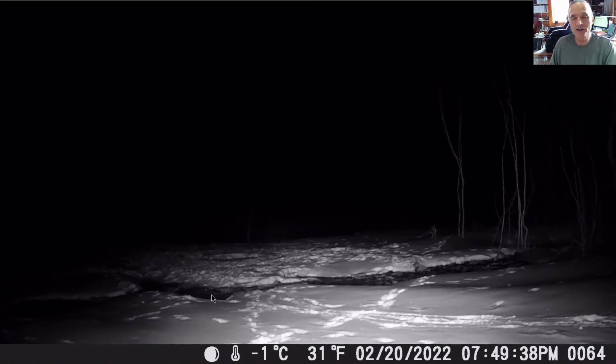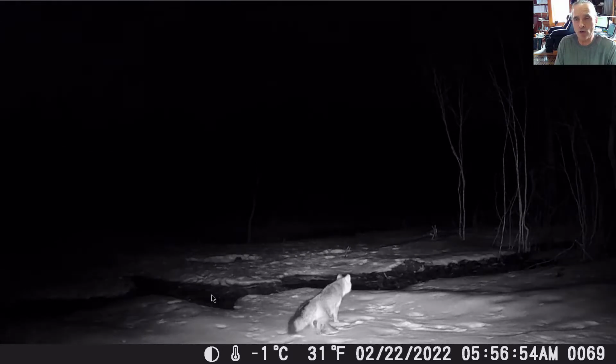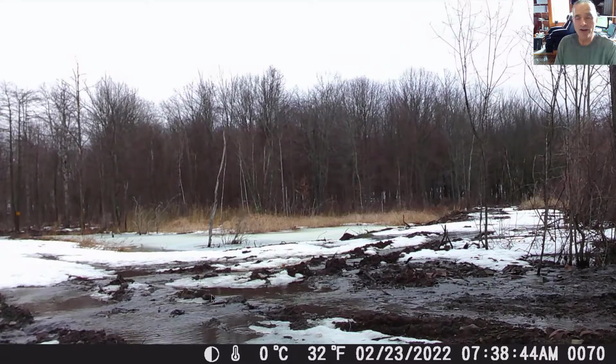There's the mink again. I'm sorry, that was the fisher that time going through. Another fox. The coyotes, there's a fisher again. They are very tough critters, and they keep the porcupines under control all around. There's a shot.